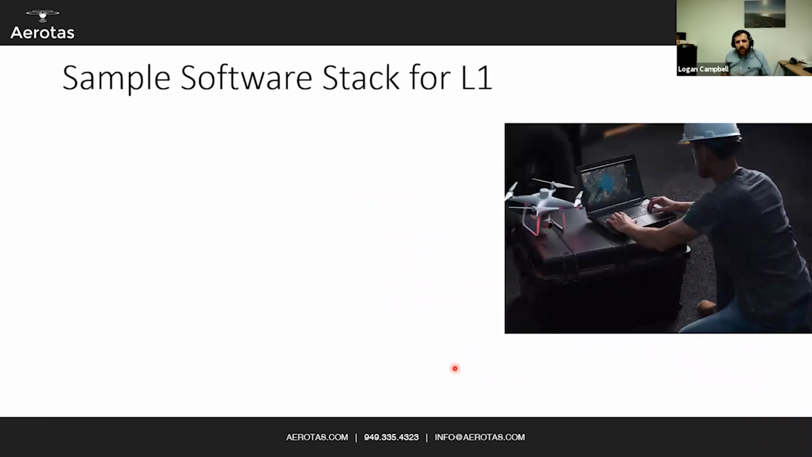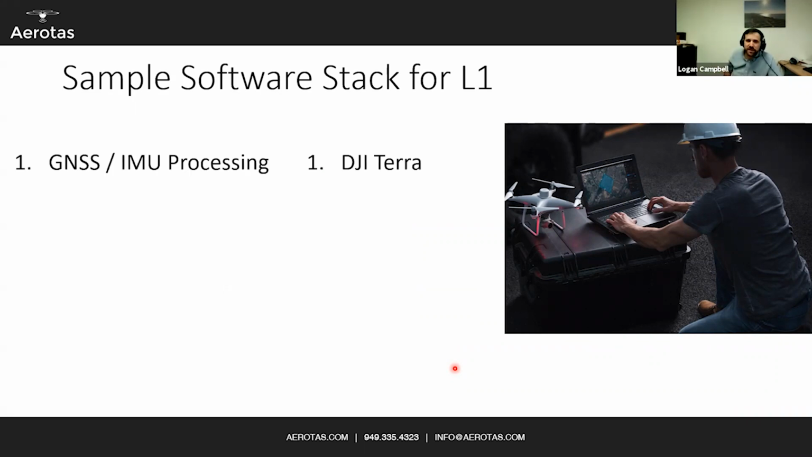So as Trey was asking, what does a software stack look like? Here's what a sample software stack might look like for flying a drone with the DJI L1 sensor. I should point out, this is a sample. There are lots of software that can do this. You are not forced into using exactly this software, with the exception of step one, which does have to be done in DJI Terra. This is the pre-processing. Again, if you're using a different sensor, there will likely be a proprietary software for whatever hardware you're using.